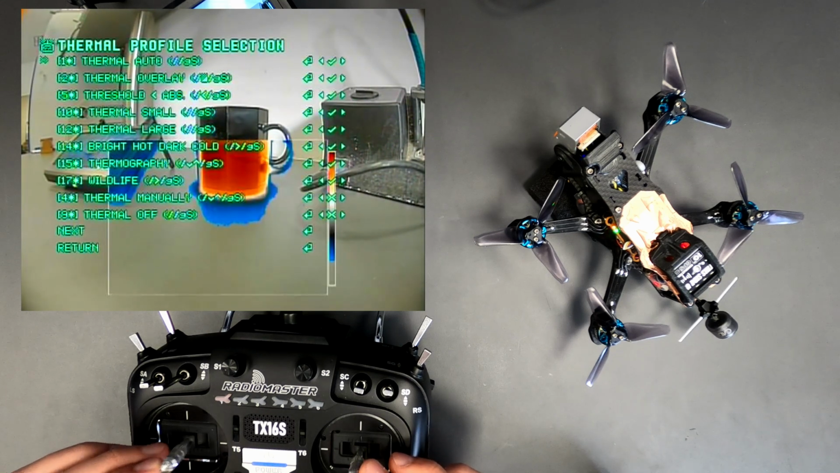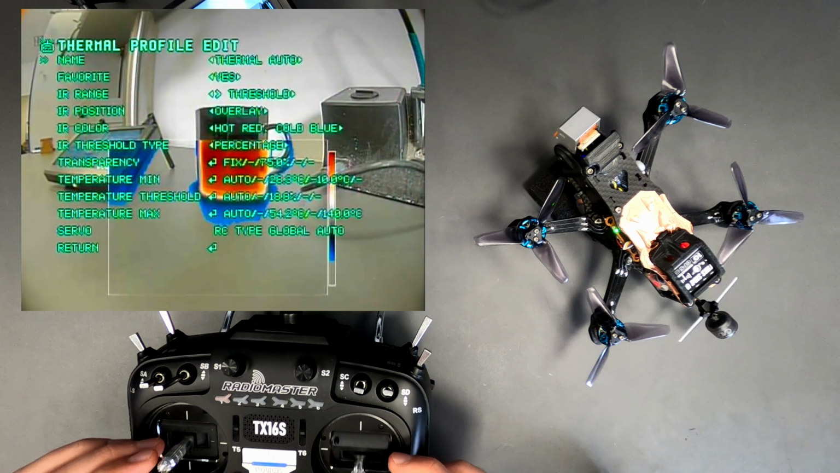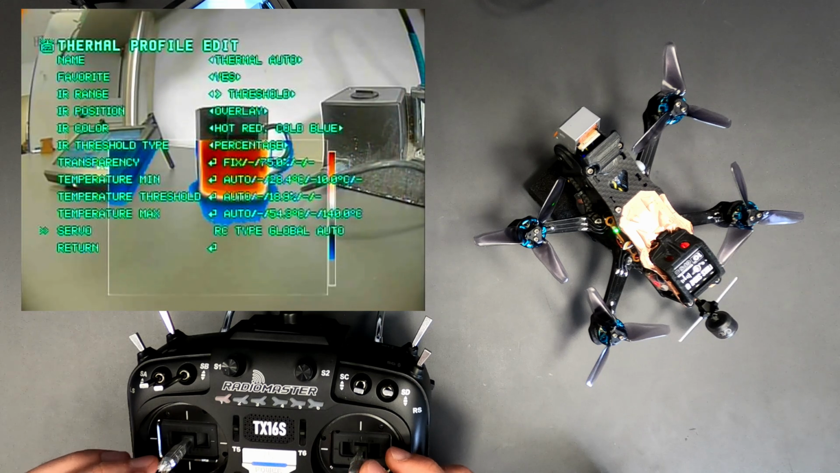If the global servo is active, it's referenced in the thermal profile edit page and displayed as GS beside the profile name.